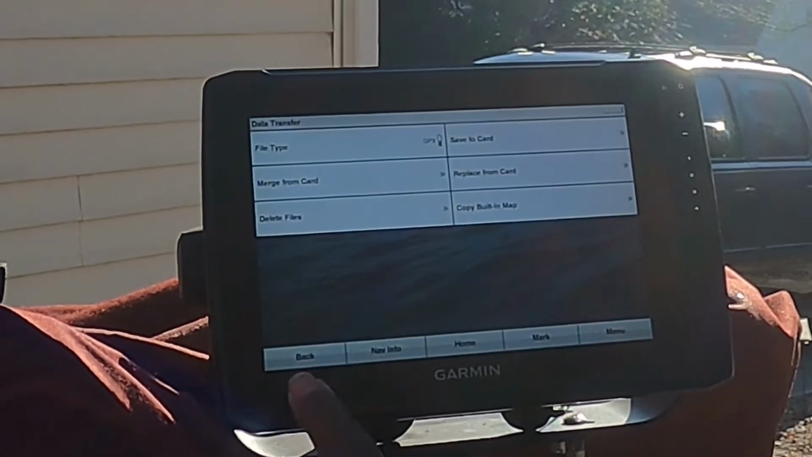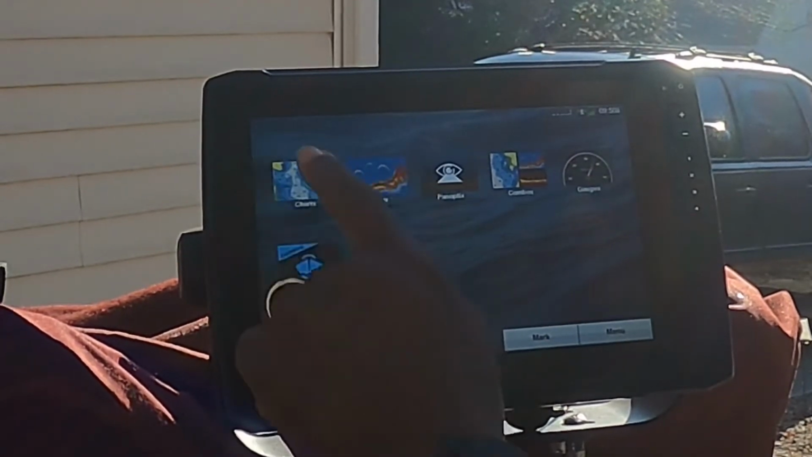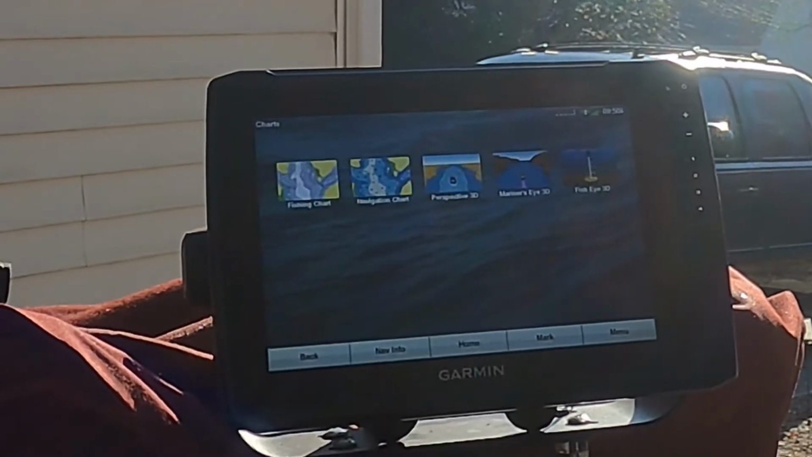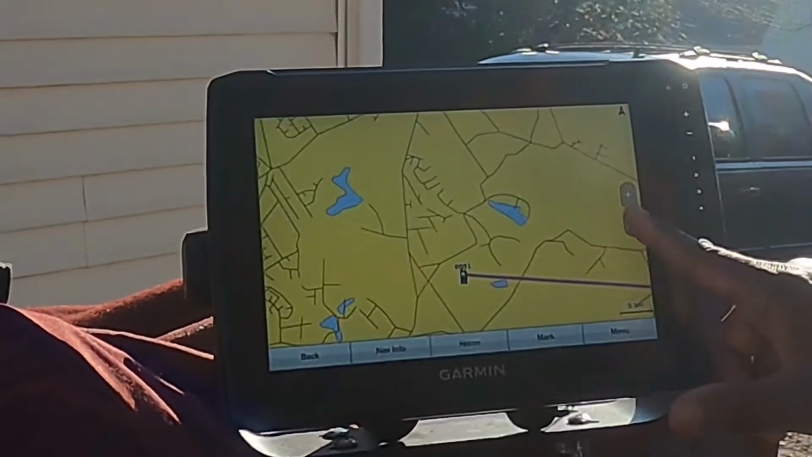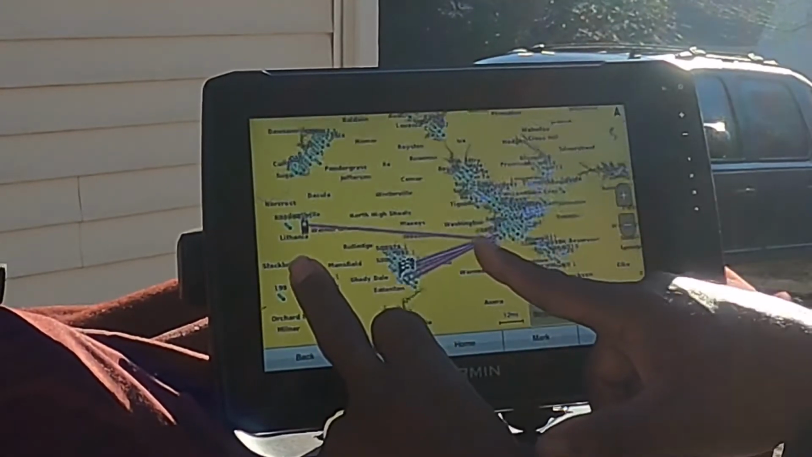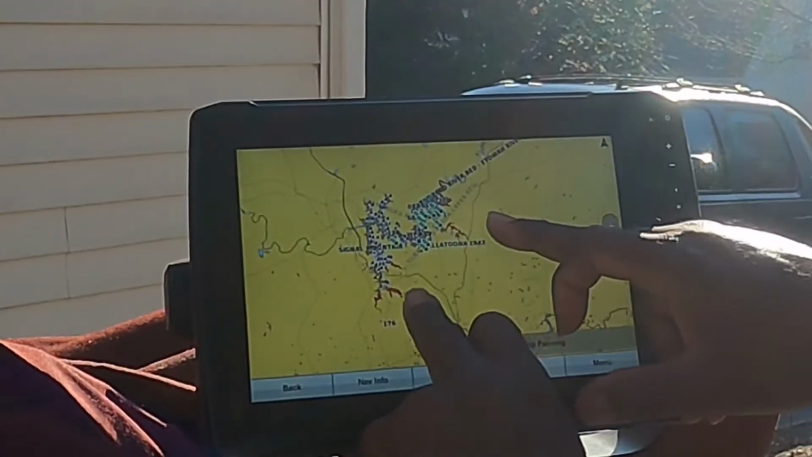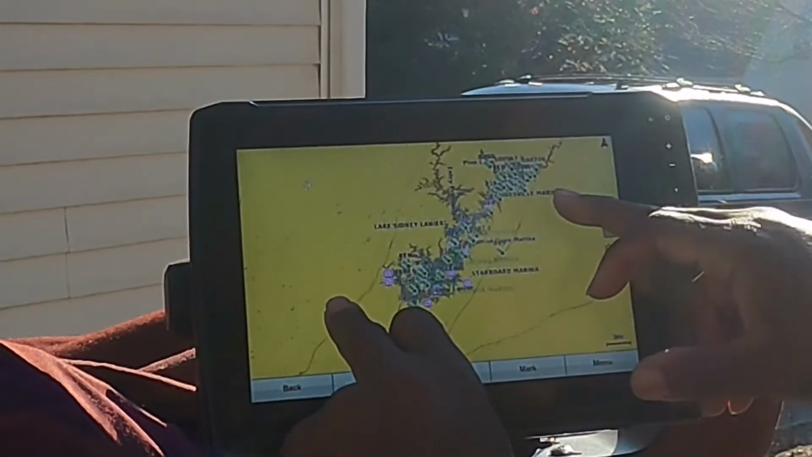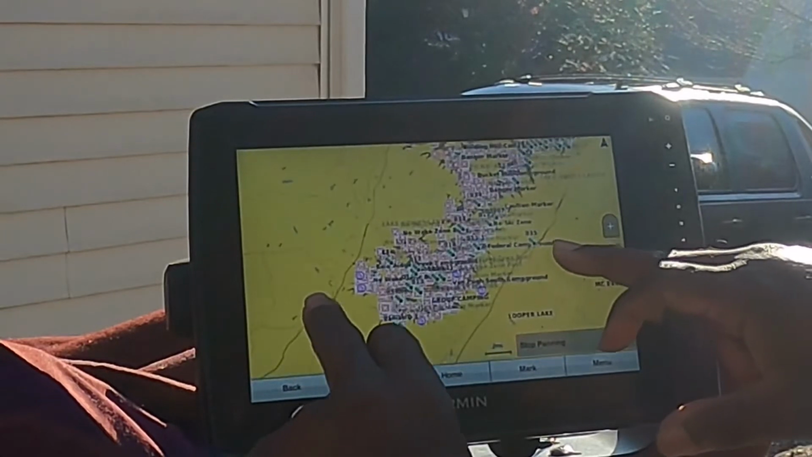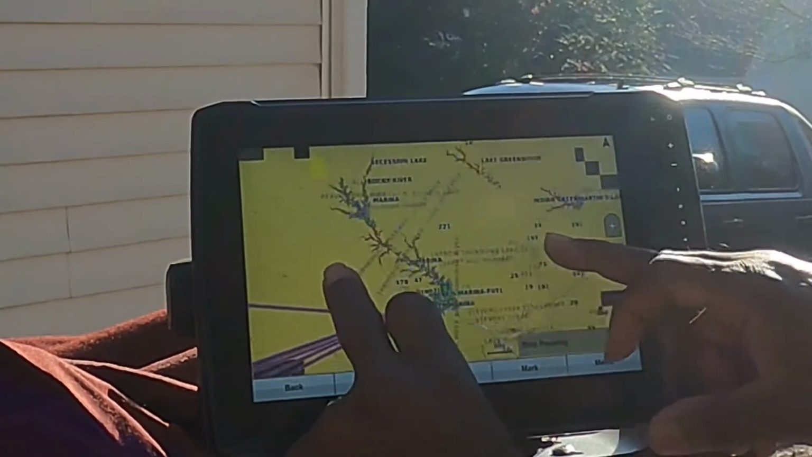Let me let you take a look at what it looks like on the map with all of these waypoints, these 4,000 waypoints that I have. I'm going to hit my charts. I'm back at the home page. I'm going to hit my chart, and I'm going to go to fishing charts. If I zoom all the way out and look at this map here, you can see this is Lake Altoona. I've got a bunch of waypoints on Lake Altoona. I've got waypoints up here on Lake Lanier, a bunch of places that I fish on Lake Lanier. This is Clark Hill. I've uploaded a lot of them on Clark Hill.